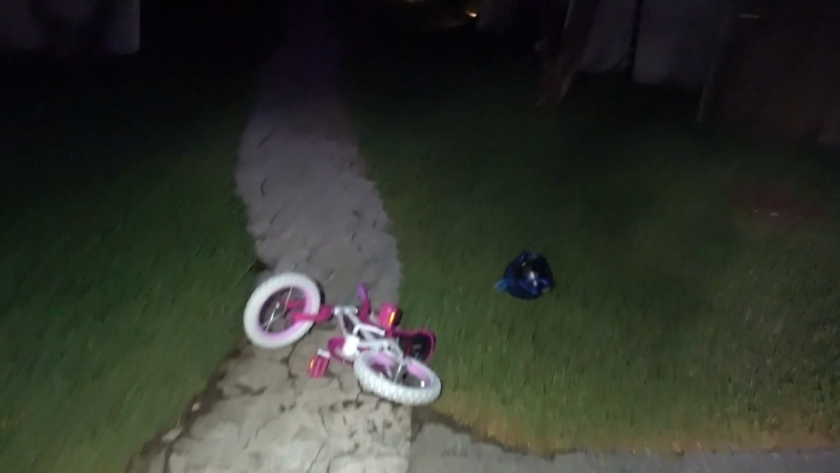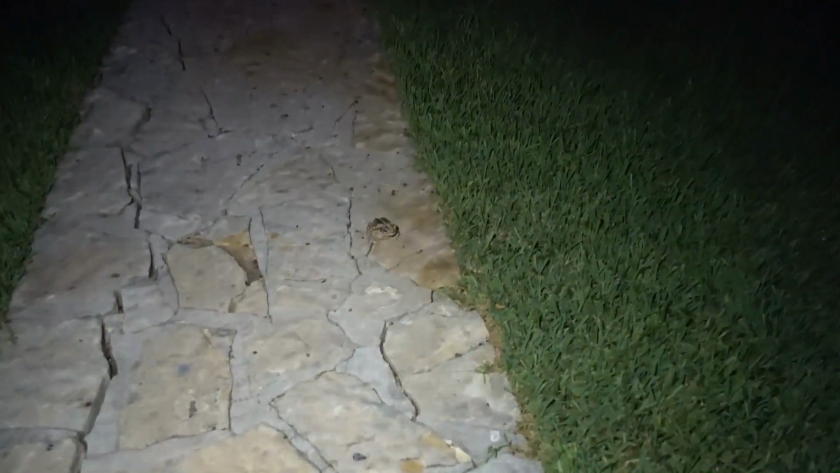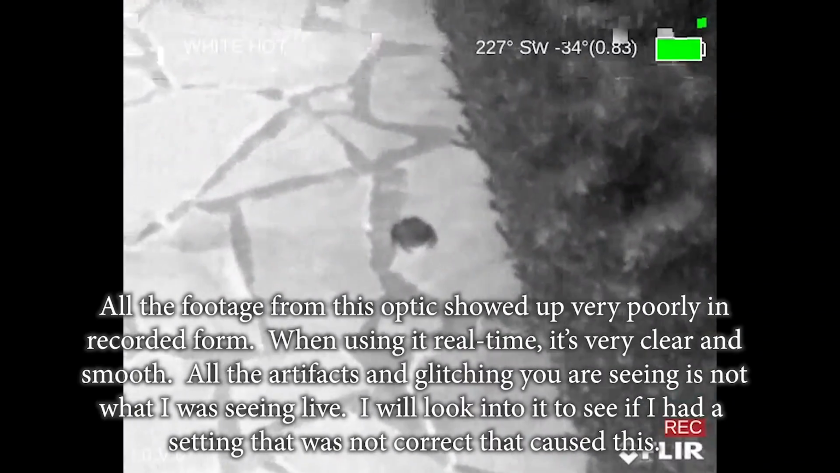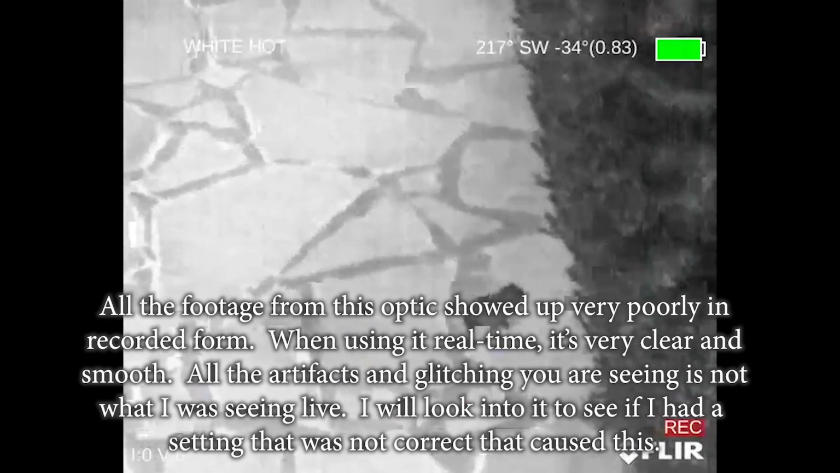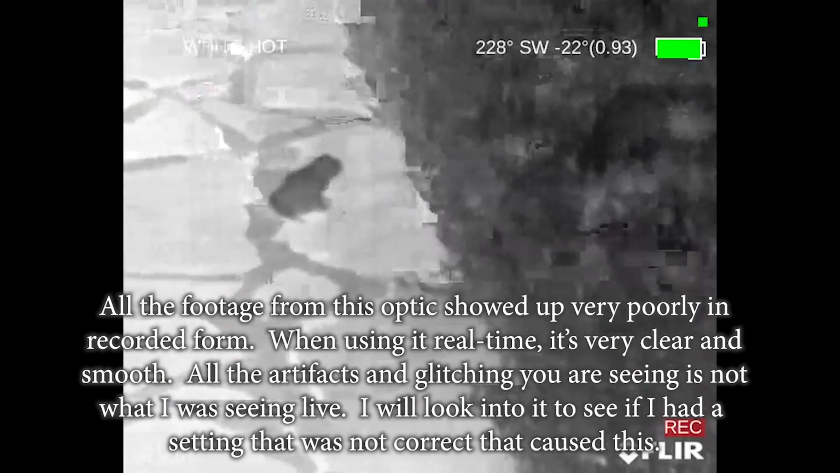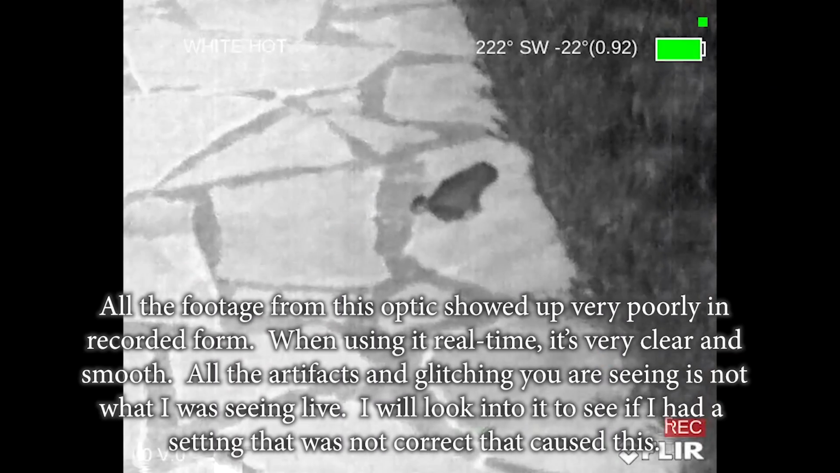It's dark now. Let's try out this thermal. Let me show you. So there's a frog over here, toad. See, you see him right there? Let's see what it looks like with thermal. So right now we're looking with just thermal. You can see this frog. I actually turned the light off so I can't see him with the naked eye. Well, I can a little bit, but I don't have a light shining on him anymore. As you can see, pretty cute little guy, little toad.